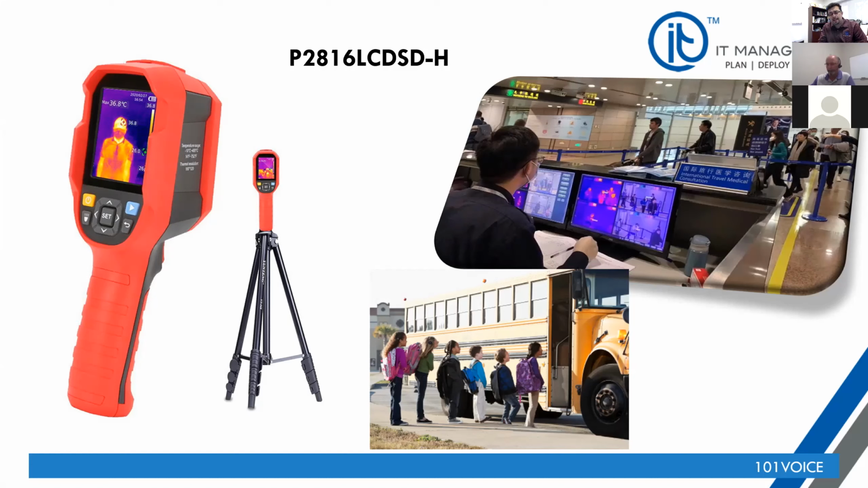So when it comes to these handhelds, there are many, many different devices. So a little bit of a history of how I came across these. Some of you know that 101 Voice OEMs its phones, and our phones are manufactured in China, similar to many, many other companies, Polycom, Cisco, you name it. So I get to go to Hong Kong and China quite a bit. And about 10 years ago when I was in Hong Kong, I saw high-speed cameras that were able to capture and screen a population's temperature.